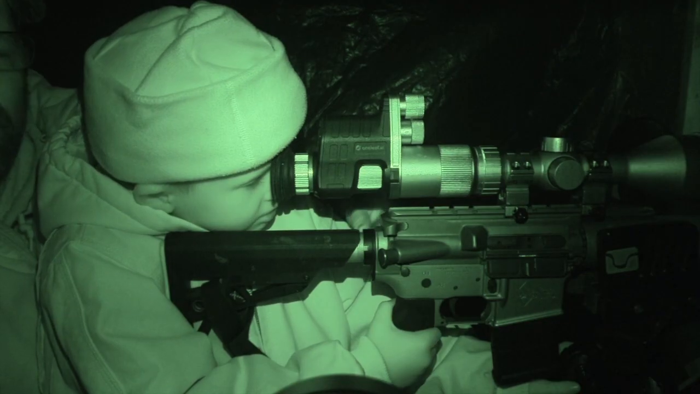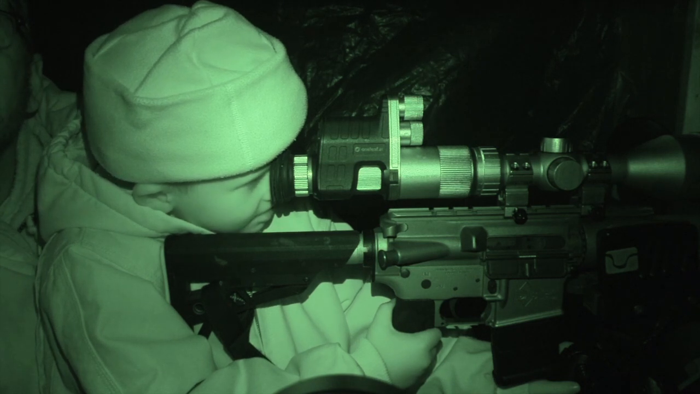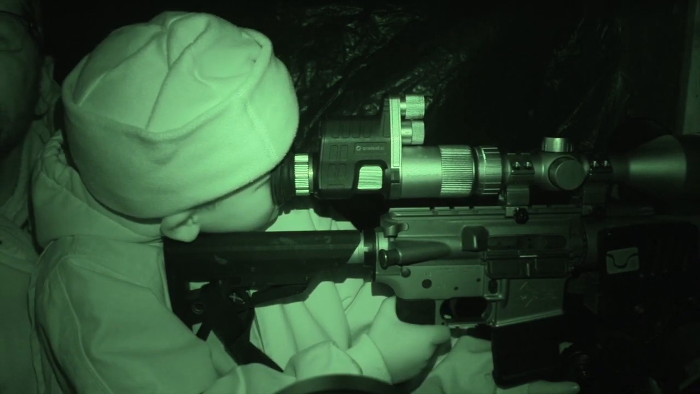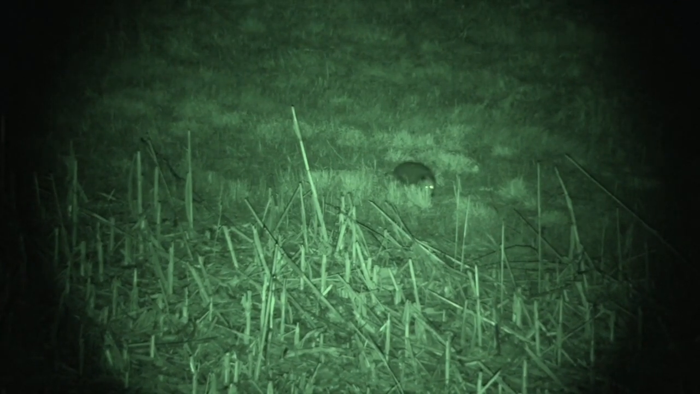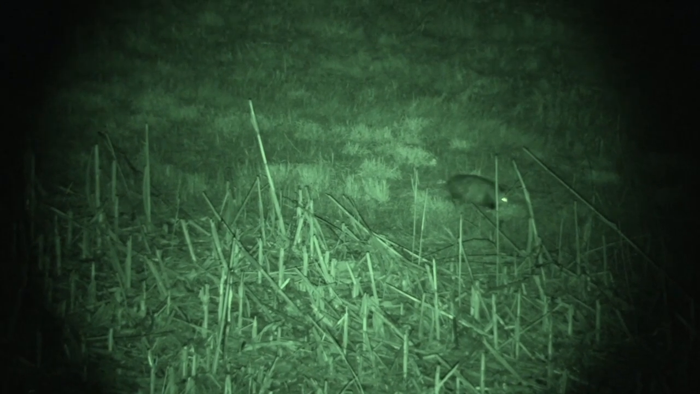So my 7-year-old grandson wanted to give the NV100 a try. He loves to hunt and loves to shoot. So I got him up in the loft there to see if he could get a possum. He looked in the scope and told me everything was recording. I had him in my lap and everything else was under his control. I was running a video camera.